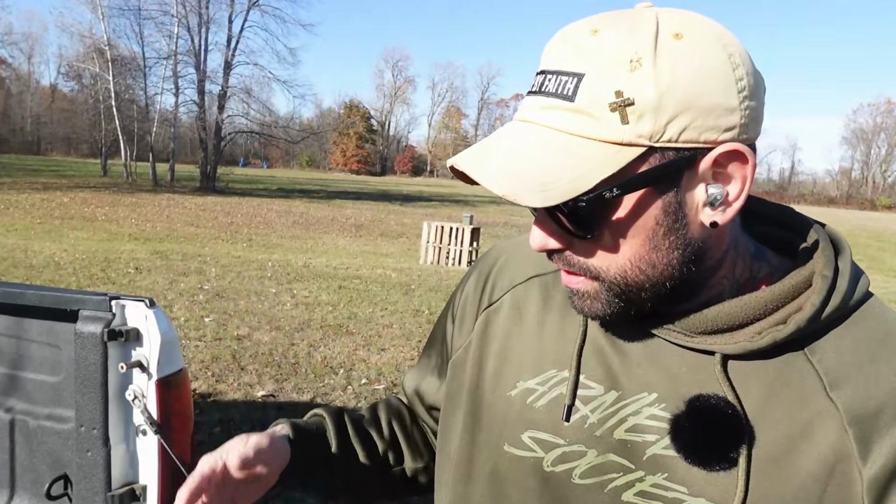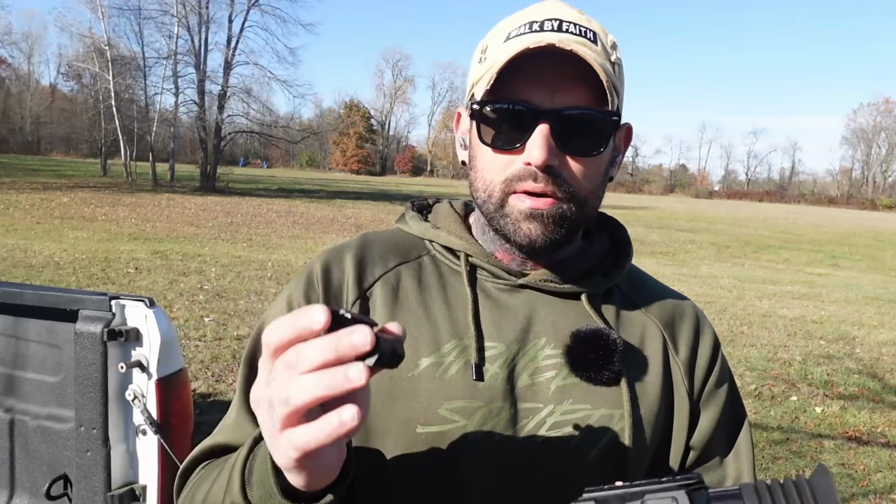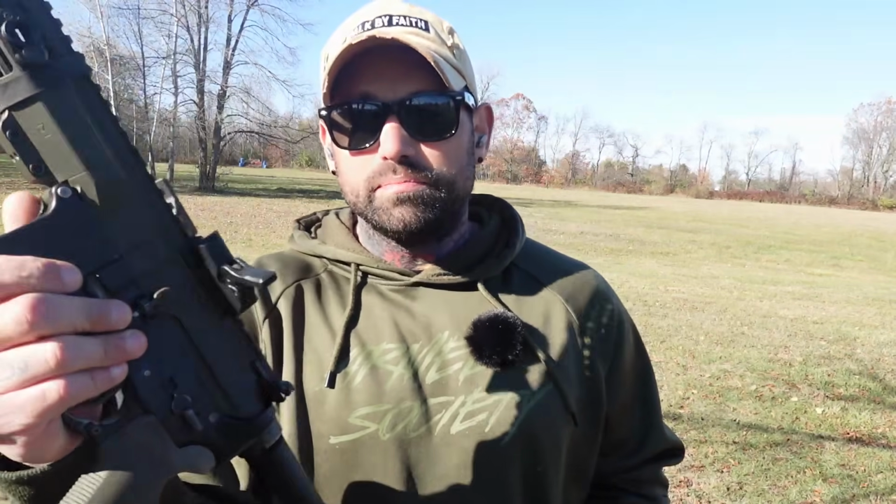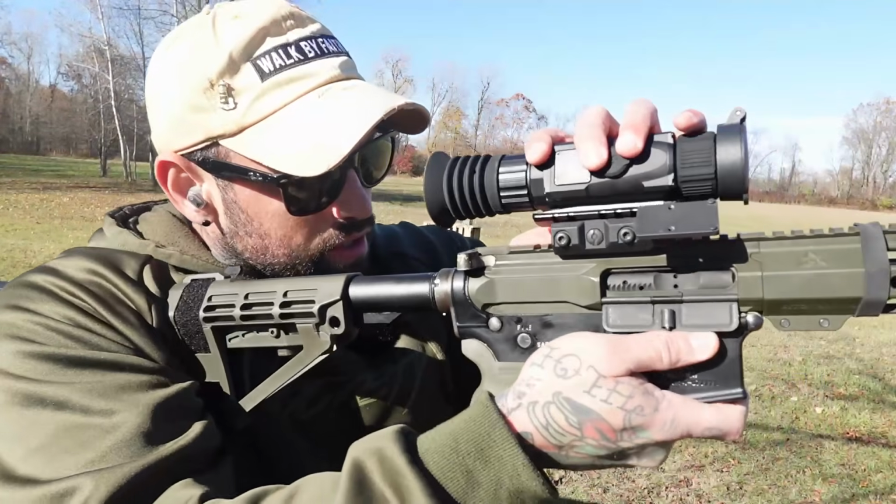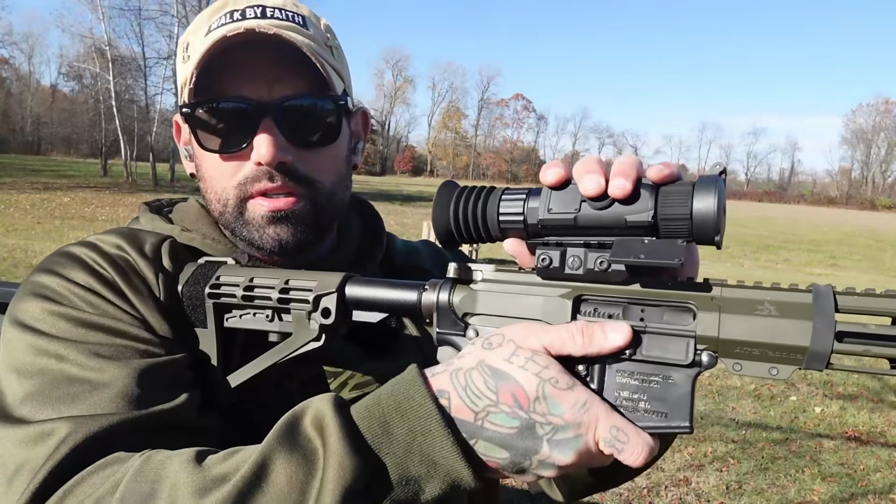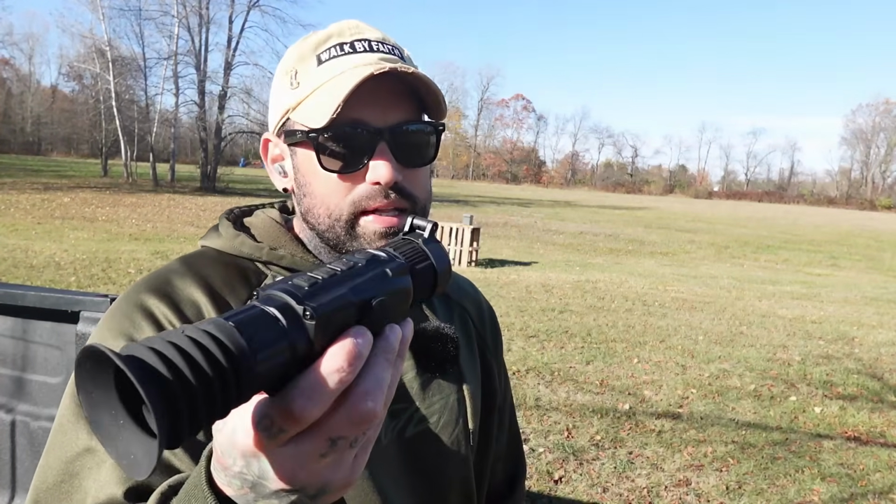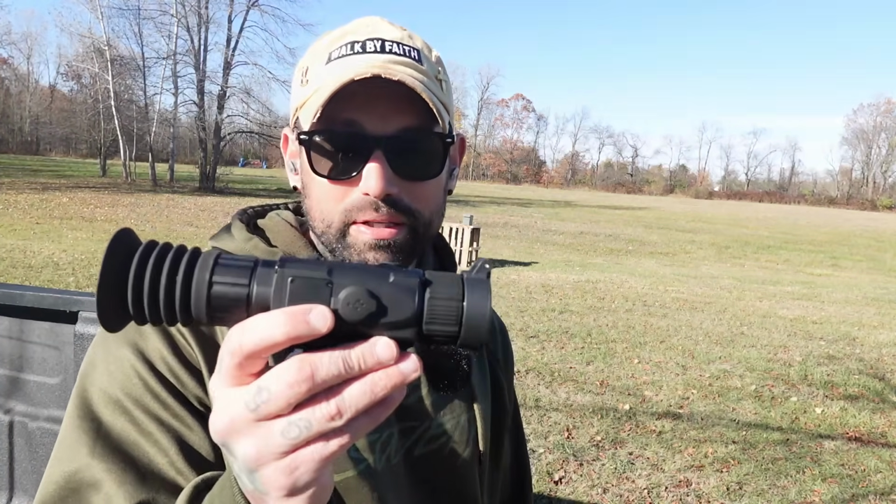I think, honestly, in my opinion, it's a good bang for your buck because you get the QD mount, you get the 45-degree angle mount that you can use for a 3-in-1, mount your RMR setup. So you can go from distance to close quarters. I think that's a really cool feature. They're in the right direction. And then obviously the new models have laser rangefinders built in. So that's a fantastic feature, and the ballistics calculator built into it as well.